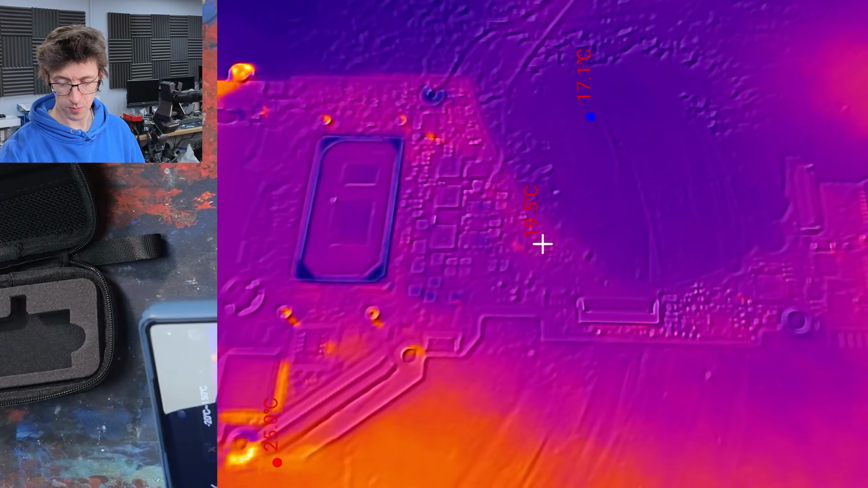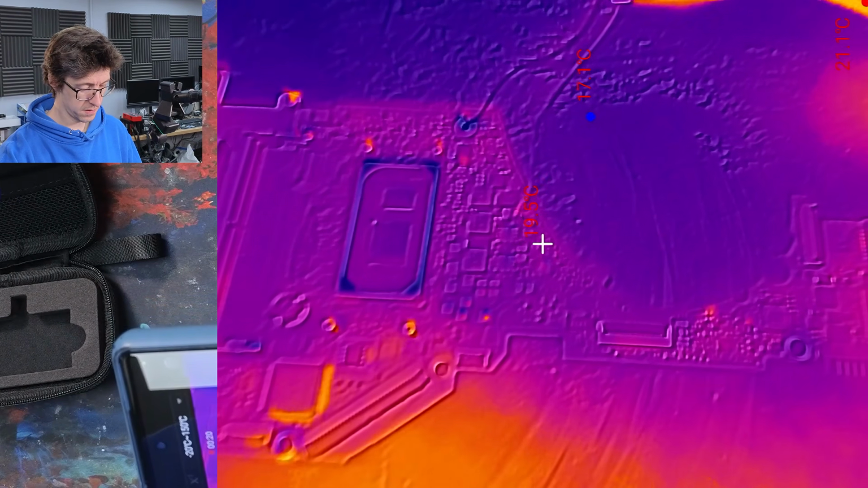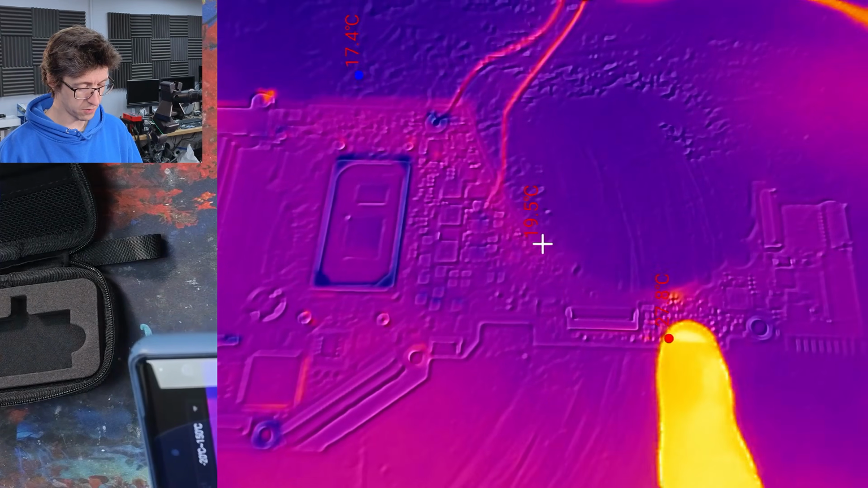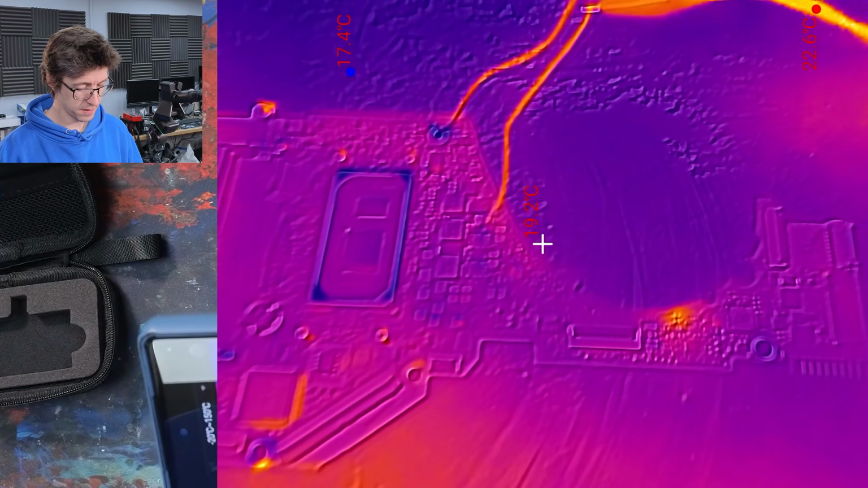Right, let's turn on the power supply and see what lights up. There we go, and we've got a fairly noticeable dot that's just appeared down here.